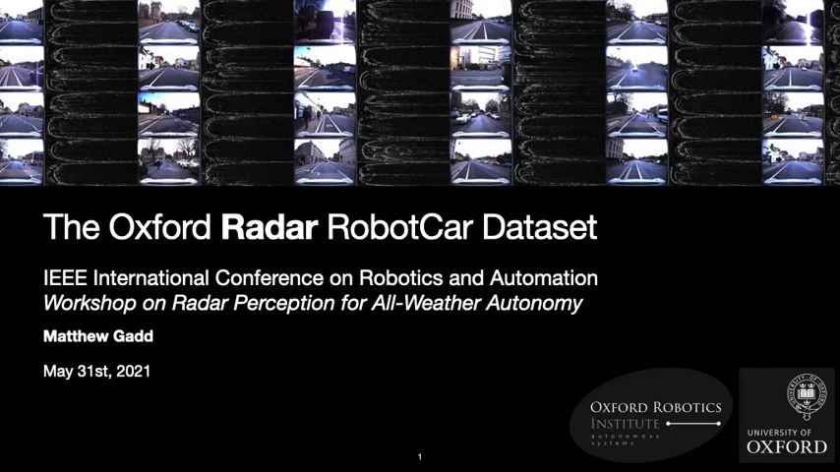In this talk, I'll be introducing the Oxford Radar RobotCar dataset. This dataset was released in September 2019, and at the time it was designed to be a new large-scale dataset to enable research in scene understanding for millimeter wave FMCW scanning radar for urban autonomous vehicles.